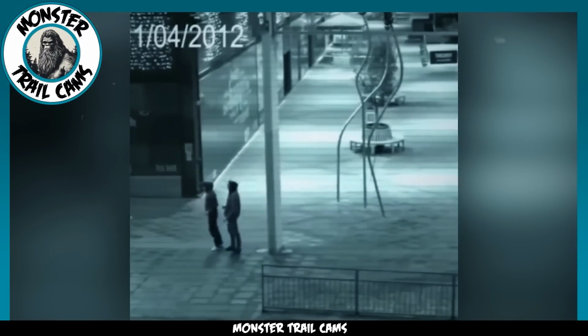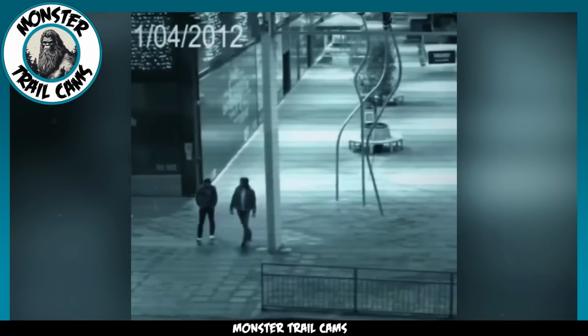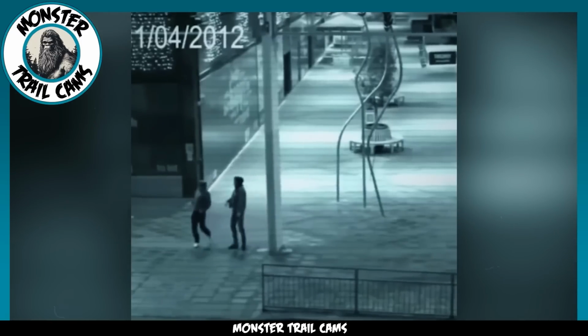Like a flash, a blur zips right by them. These two guys, they're stopped dead in their tracks, faces painted with a blend of astonishment and, did that just happen? Kind of confusion. They just stand there, as if their feet are glued to the ground, trying to make heads or tails of what they just saw. Now here's where it gets wild.